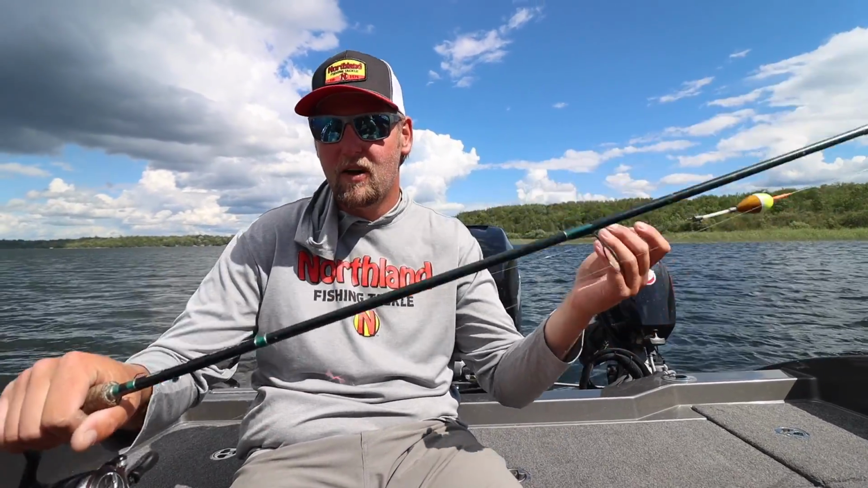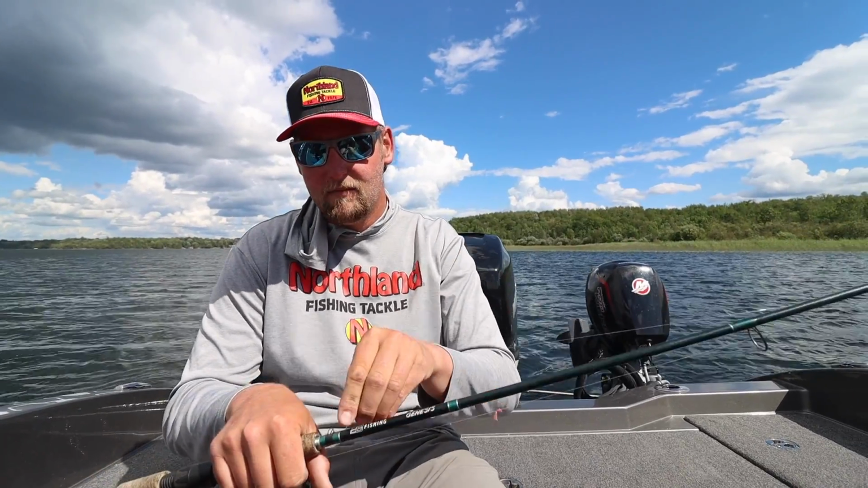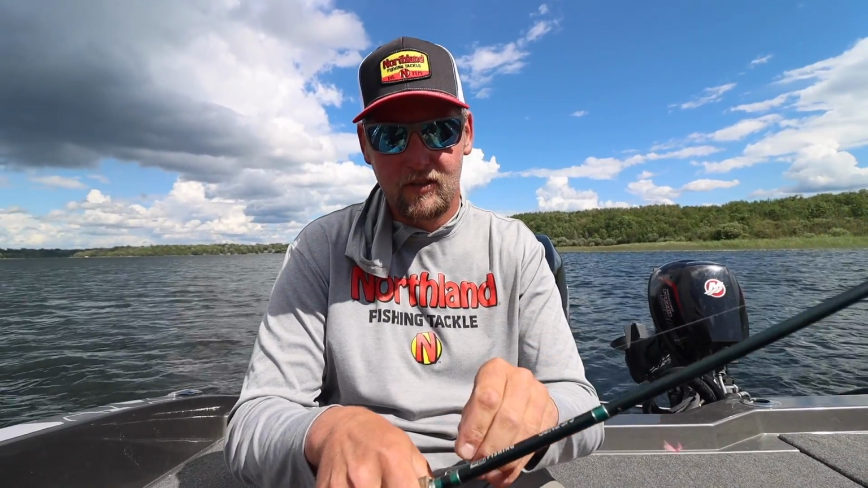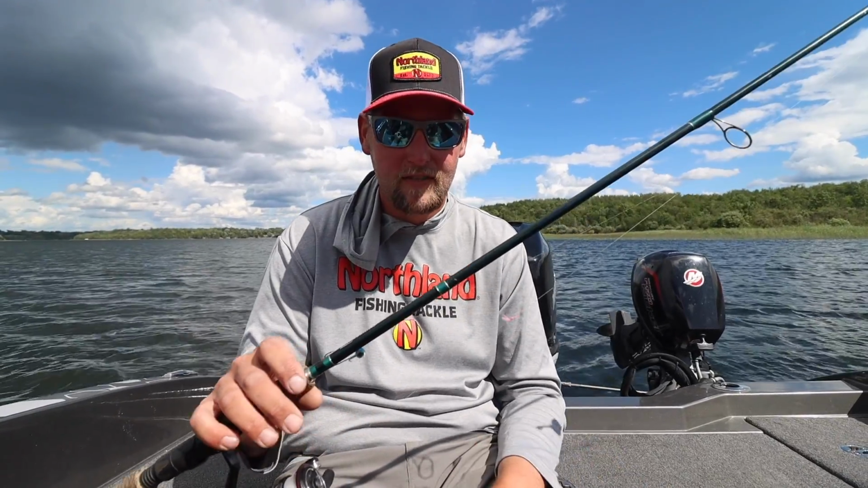I've got about a 6-pound leader down to an 1/8 ounce deep V jig. Blue is definitely my favorite color, especially when you're fishing out in the basin. It kind of looks like a shiner, so when they're chasing bait fish, play around with colors, see what they're working, but blue always seems to be my favorite.